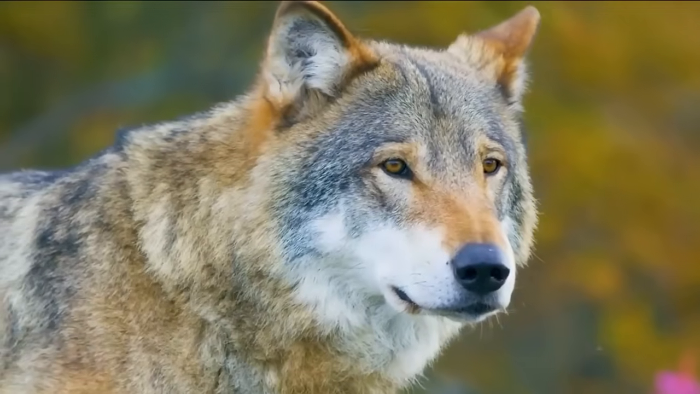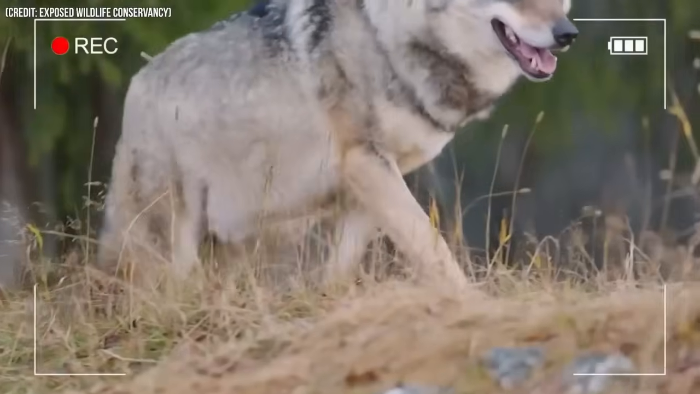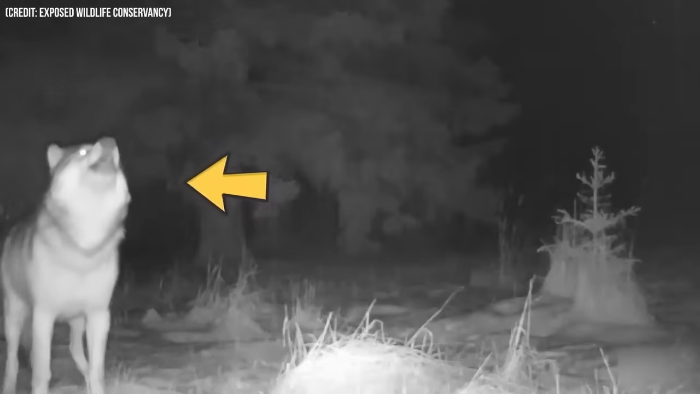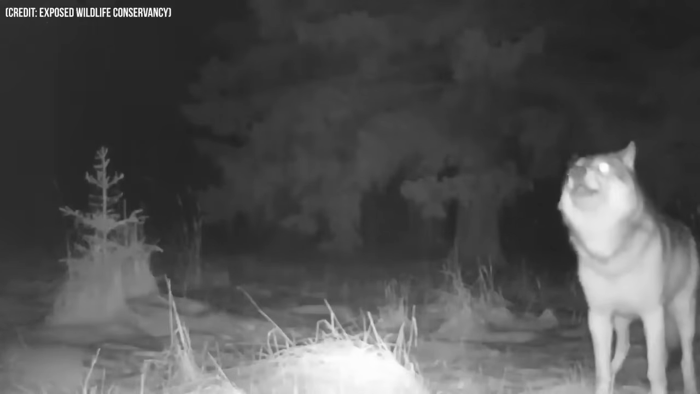Number 25. As sightings of the wolves remain rare, they make sure to give a grand entrance every time they are caught on trail cameras. Take this wolf for instance. Not only was he captured by the trail camera at night, but he was also howling as loudly as he could. He did it for a few seconds, and the video ended after that.